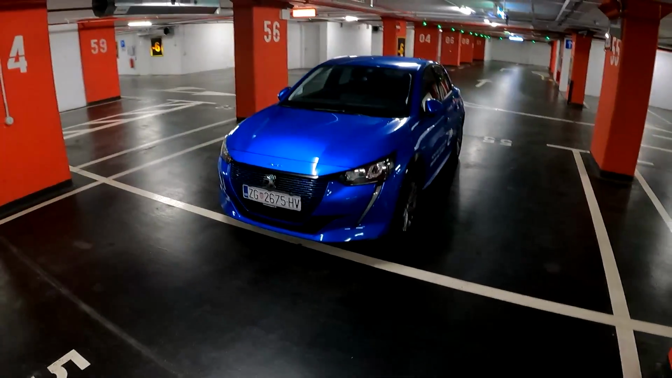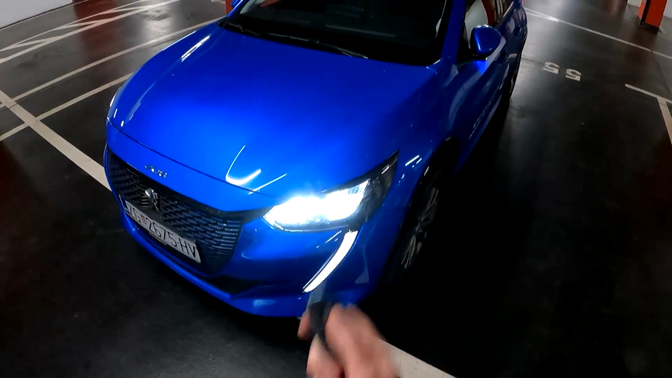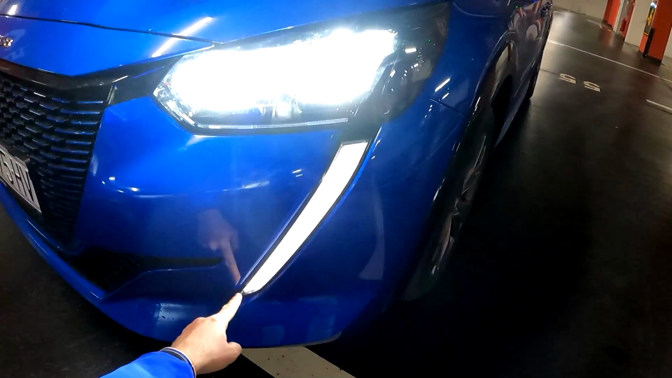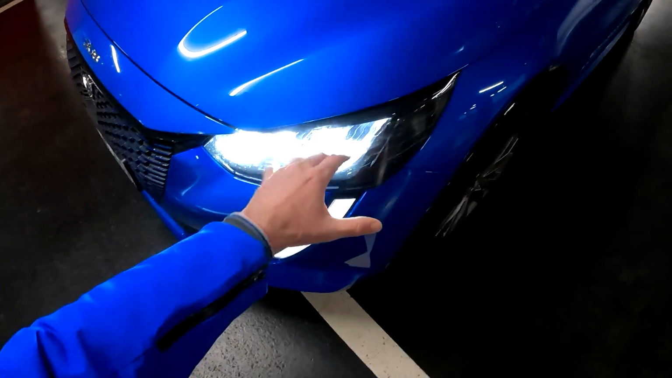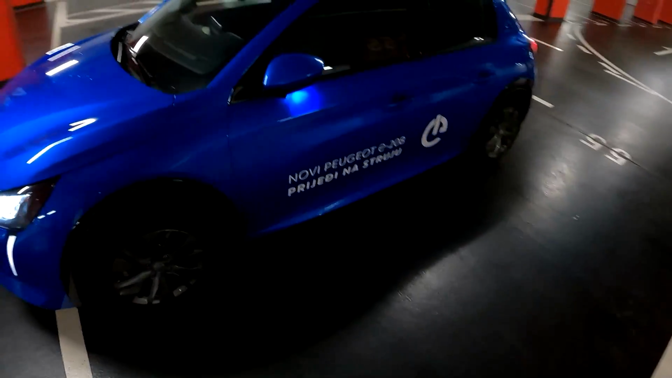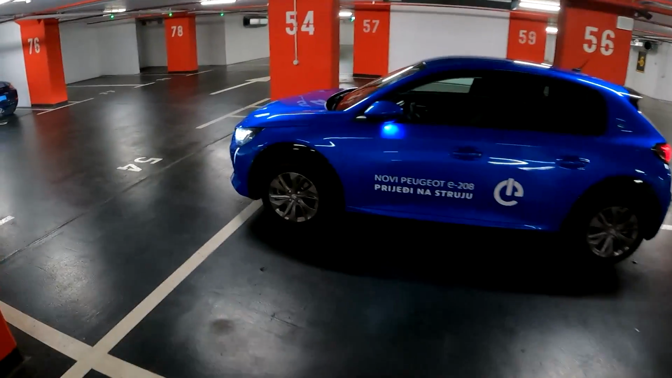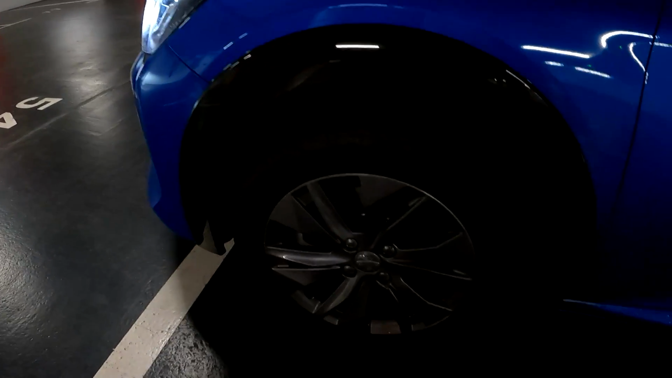On the front, very nice design, LED lights. They do come as standard. You can actually turn them on with the key, so LED as standard, and these daytime running LEDs are also standard on the electric version, but the GT line gets you better LEDs with a nicer signature. Side view is pretty much the same as the standard one, but you also have these gloss black wheel arches as standard on the electric version.